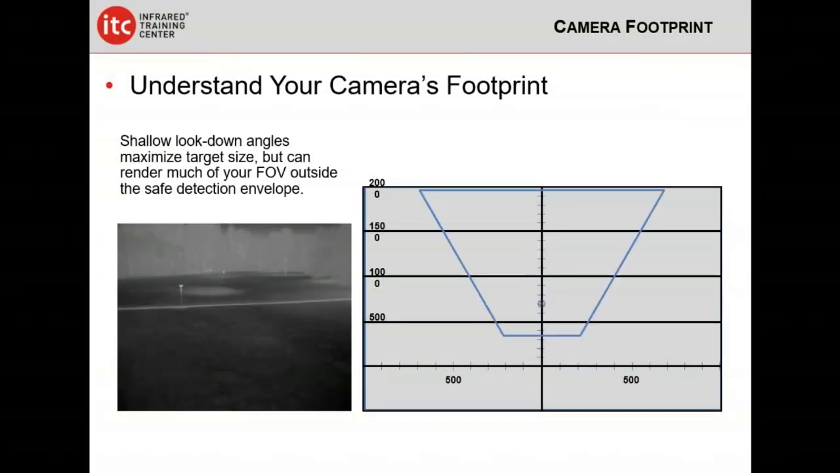So again, shallow look down angles are going to maximize your target size because you're looking flatter to them. You've got more pixels to work with, but it can render much of your field of view outside of the safe detection envelope. And what we're seeing here, I should have explained this earlier, is this is where the aircraft is, right at where these lines cross. And this is 500 feet down range. This is 1,000 feet down range, 1,500, 2,000 feet. So we're saying in this scenario that the center of our field of view is at about 700 feet down range. Okay, and all of the rest of this is beyond our detection range.